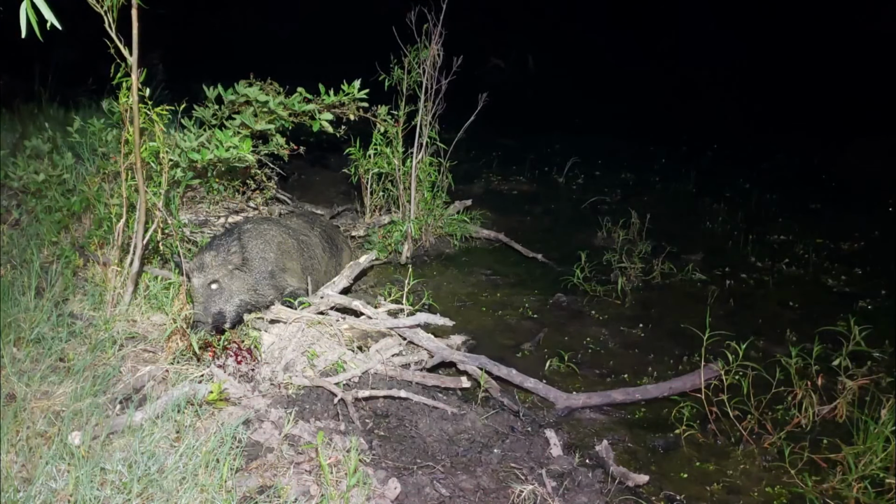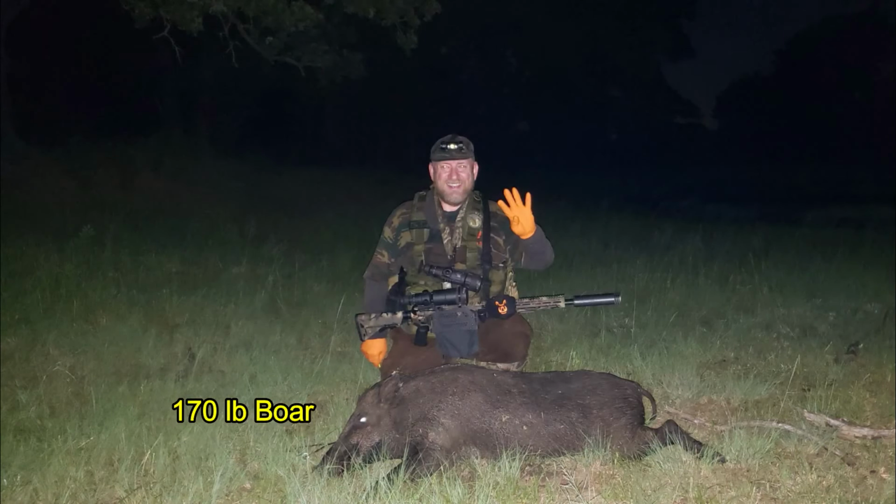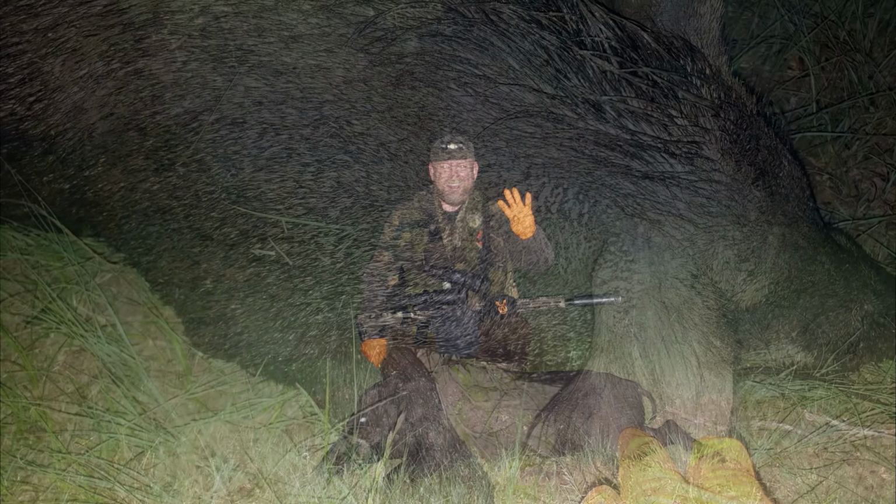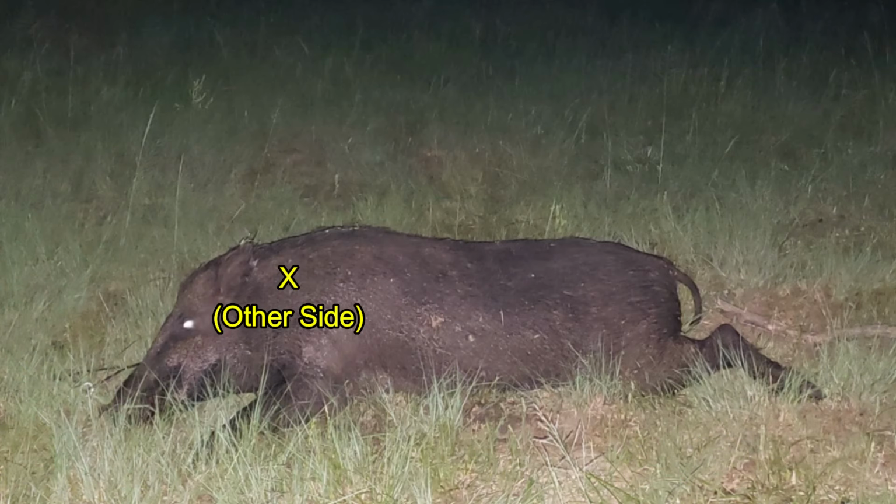This is where I found the boar. I might should have let him come a little farther out of the water. He was the fourth hog of the night, coming in at 170 pounds. My first shot entered right here in the shoulder and traveled diagonally, lengthwise across the body, about 30 inches, where it landed in the left hip. And there you can see the bullet that I recovered about 1.5 inches deep into the muscle.